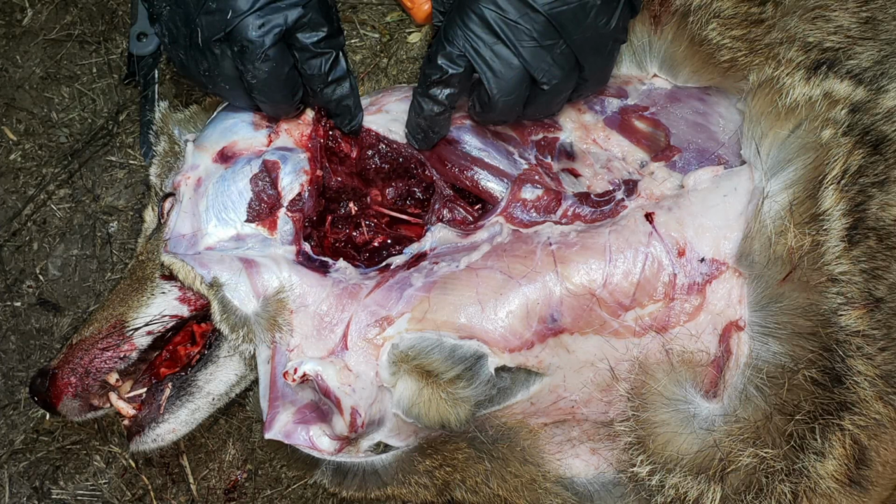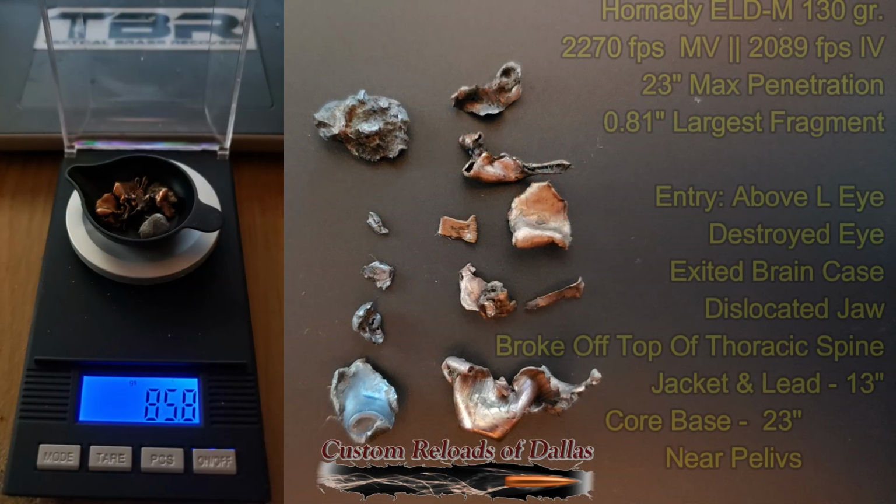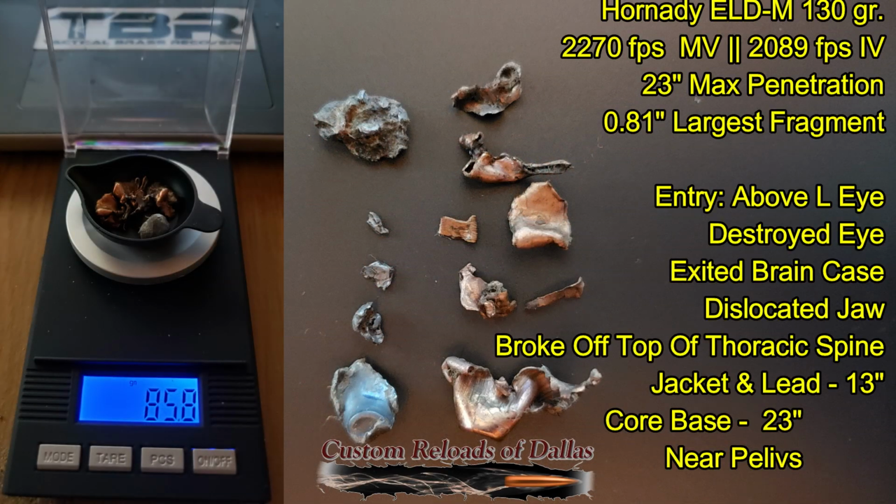Now this is the only necropsy image we're going to show you because things got pretty nasty after this as we were searching for fragments, but this is where the ELD Match Grindle round went through the skull, breaking out the backside and into the neck. In total, we recovered 12 fragments of the Hornady ELDM 130 grain bullet, weighing in at 85.8 grains. Most of the fragments were recovered high on the shoulder, behind the shoulder blade, with 1 fragment, the base of the core actually traveling a total of 23 inches, and that was the bullet fragment that we found in the side of the Coyote that you saw on the video using the metal detector.